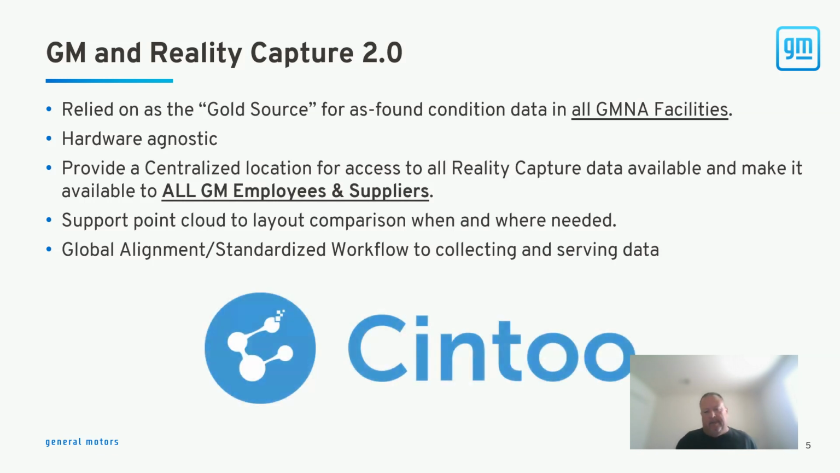And that's how we ultimately ended up with Cintoo. A lot of what drove us here was watching, again, a couple of our suppliers that were already using it and seeing how beneficial it was to the projects that they were working on. So it was just a natural transition for us to end up here with Cintoo.